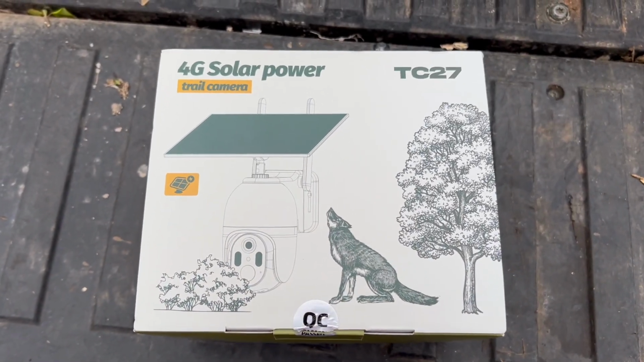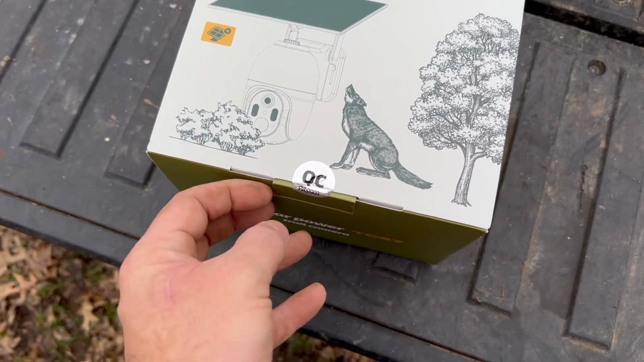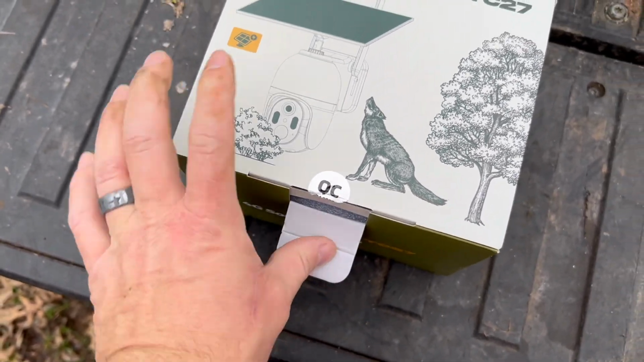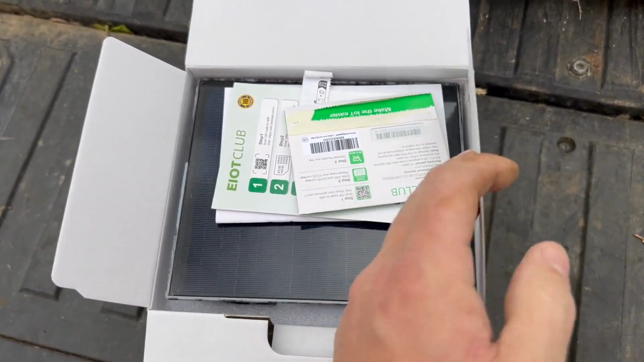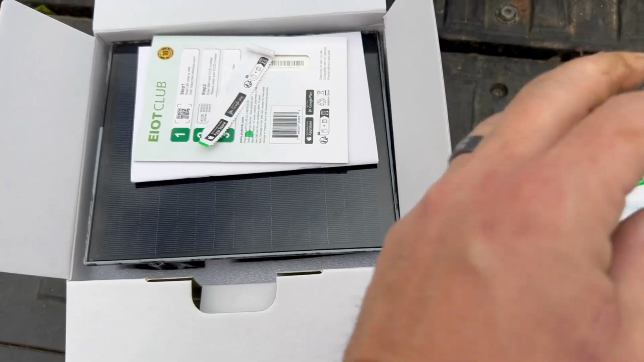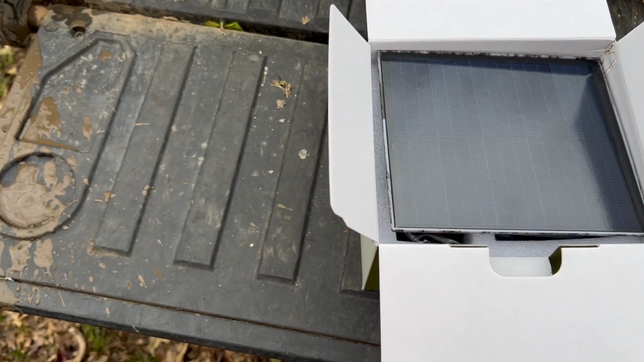All right, so this is the TC27. It's out for pre-order right now. And I've already opened it. But I also have another company, Yacht Club, which I want to tell you about here in just a minute. They sent a card for this thing for internet.